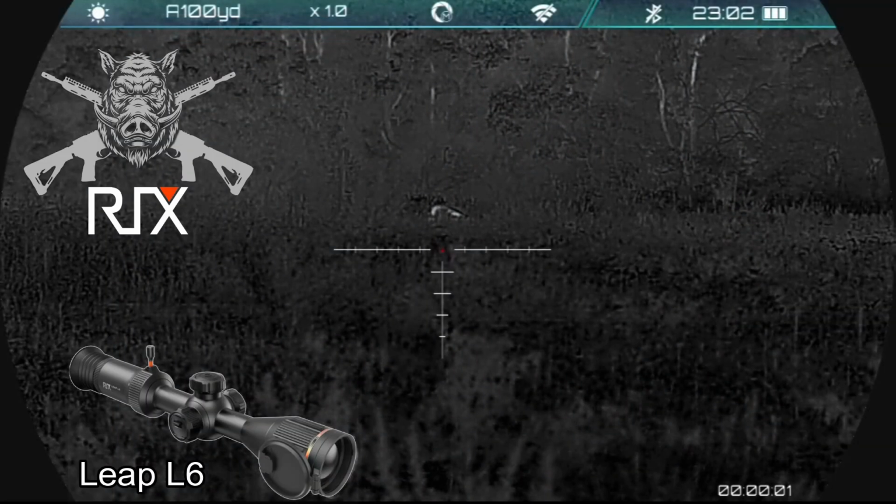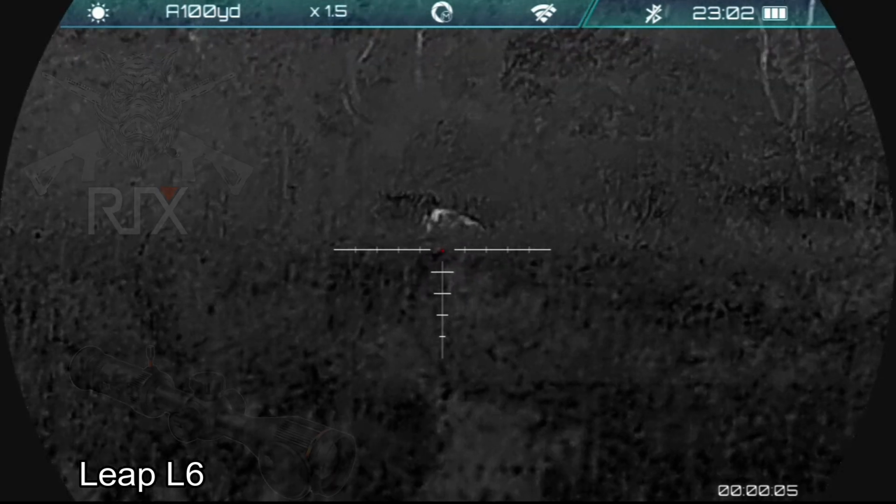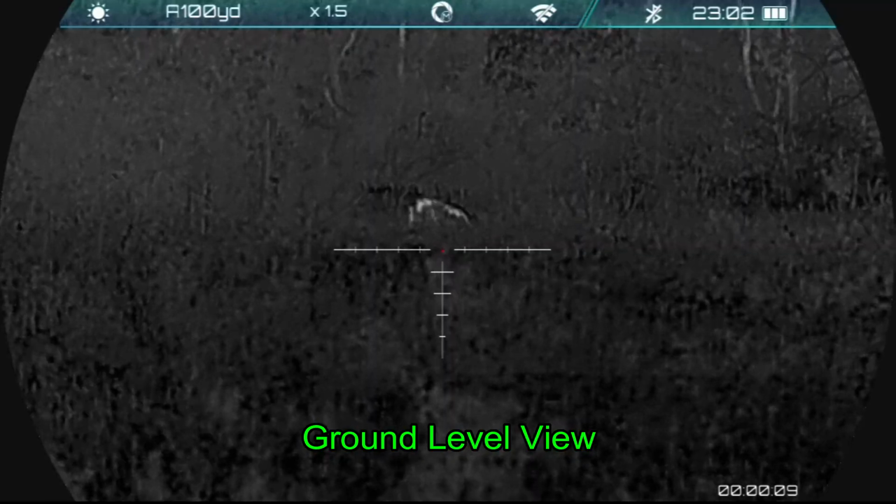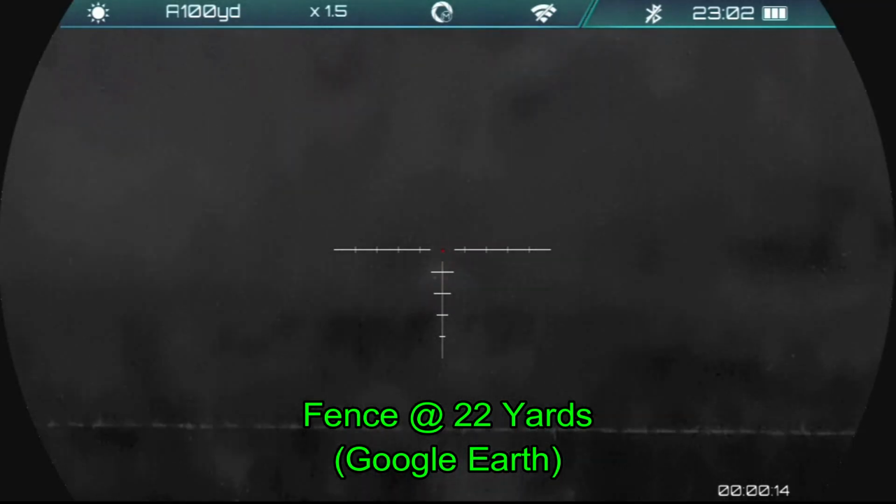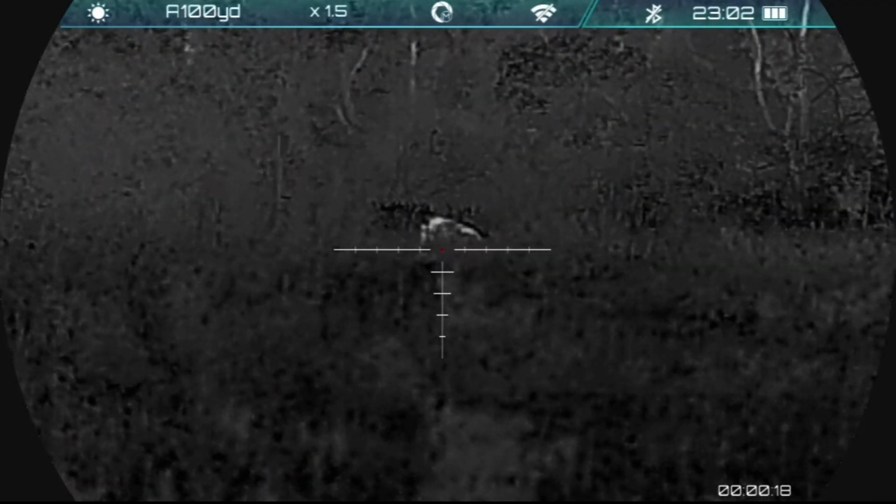Now, due to a lack of pre-planning on my part and expectation of hogs not coming from this direction, now that I am shooting in this direction, my butt is in the way, and so I'm going to cut the video over to the rifle view. And this is the view that I have of the hogs from my position on the ground. I do not have a very clear field of view, and I know I've got a fence in my way, and I focus on it to make sure that I'm not going to be shooting through the fence, and I'm going to be over the fence, which is great, but I don't have a very good view.